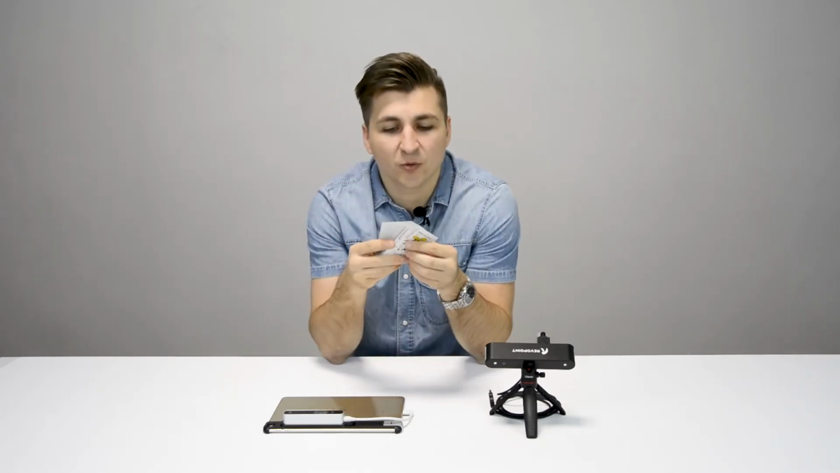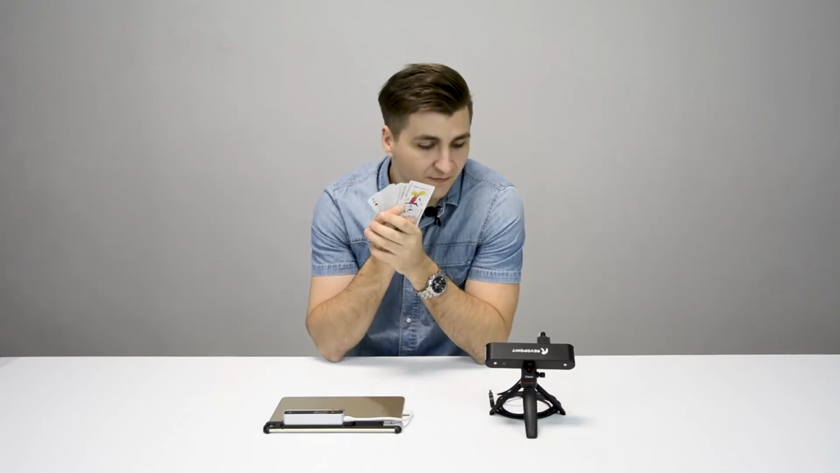For the fourth test, let's see how detailed these scanners can be. I have here a set of basic cards. Each card is 0.25 millimeters. So let's find out if these scanners can identify the thickness of the cards placed on a flat surface.